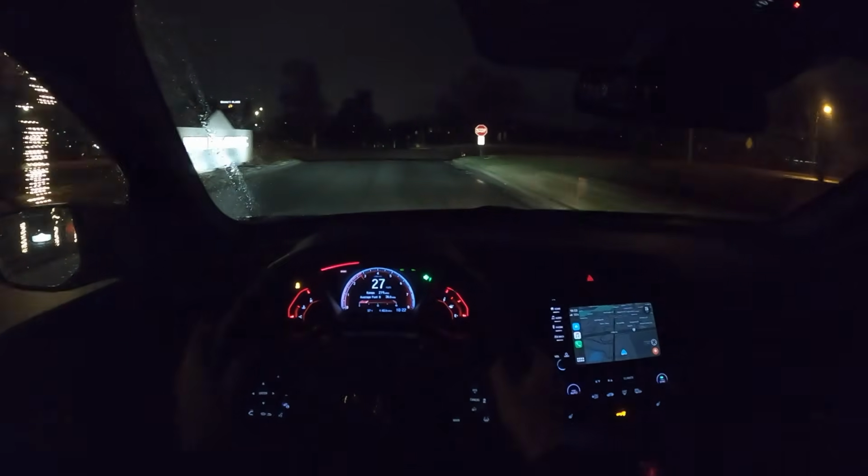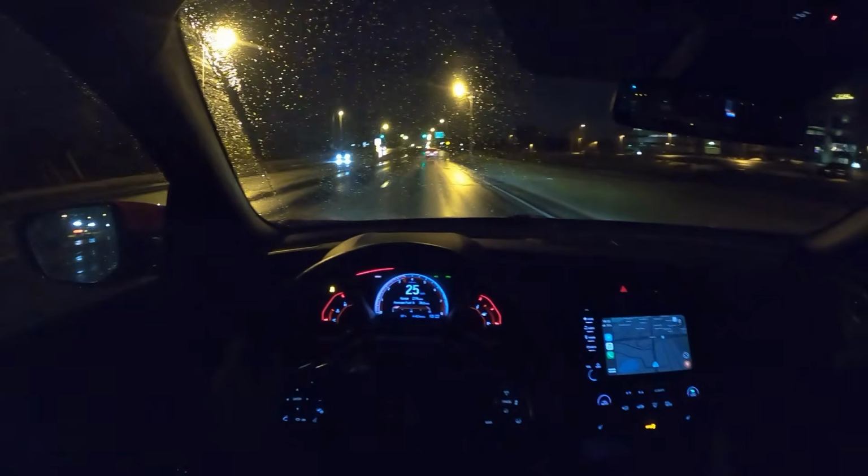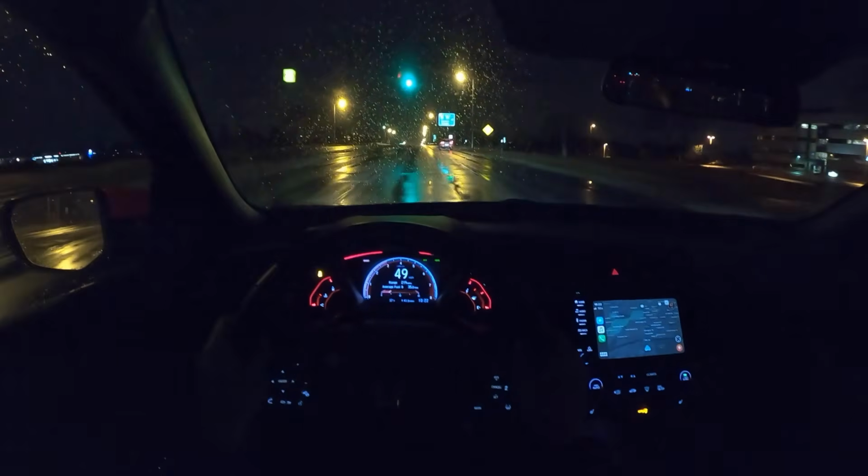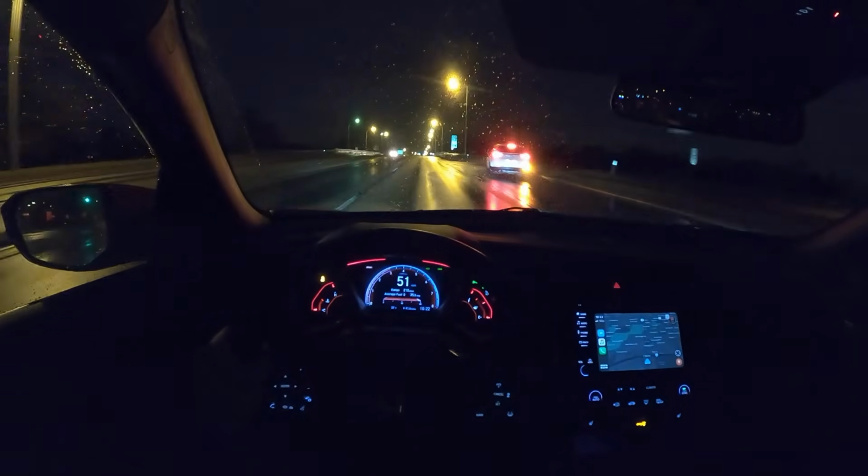If you can get past the active sound control and the rev hang, which can probably be tuned out quite easily, you've got a pretty decent driver here. Out of sport mode, even the ride quality is really impressive.